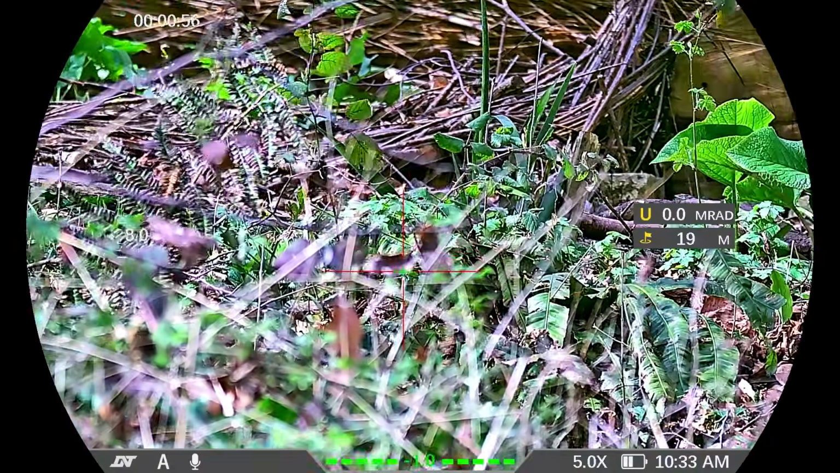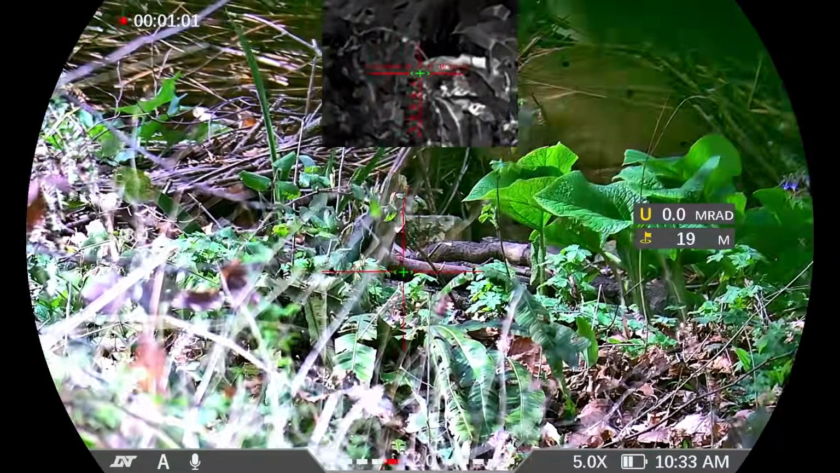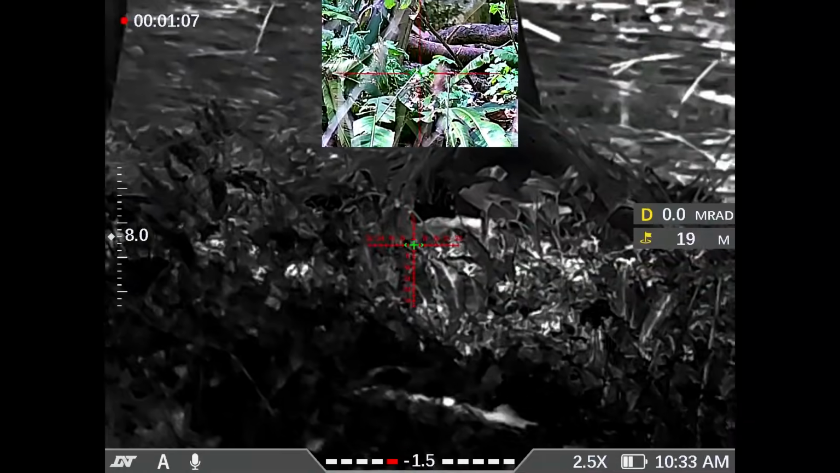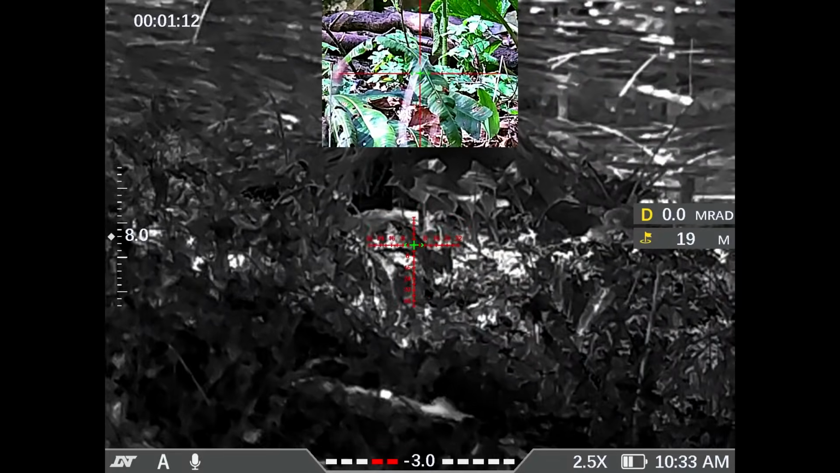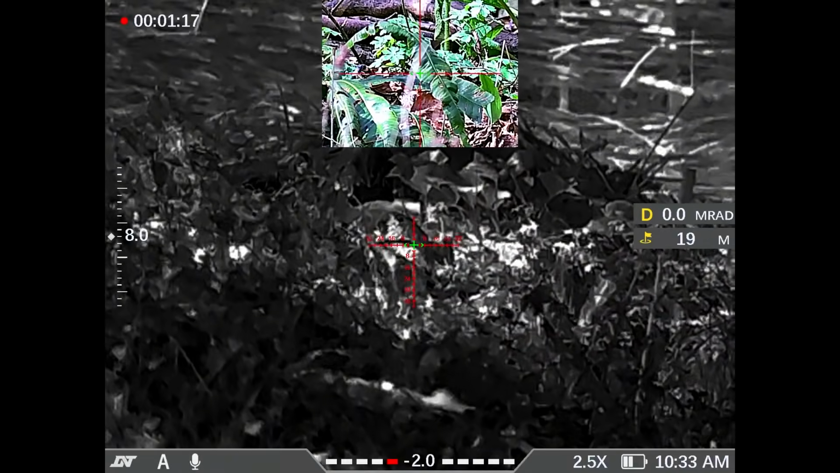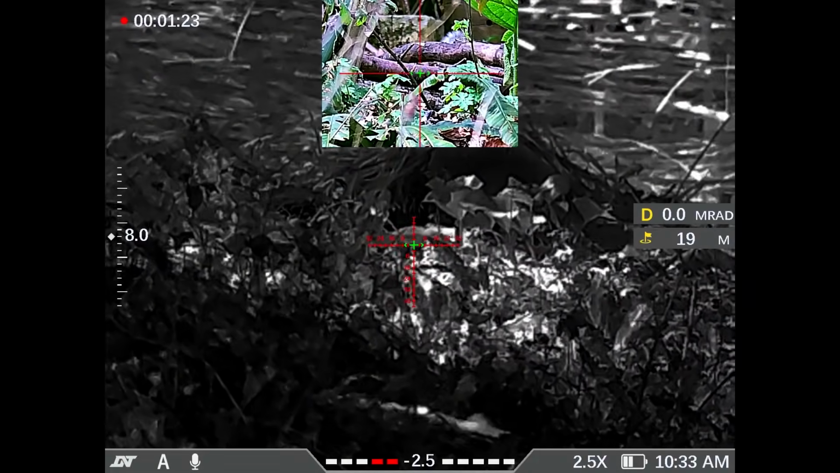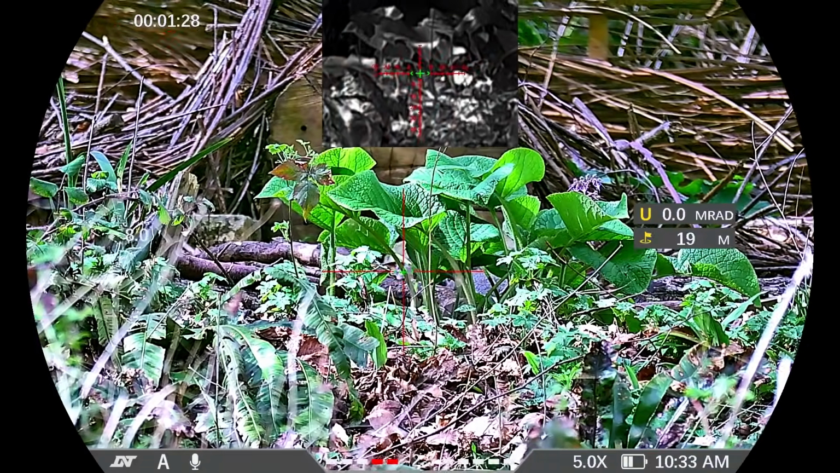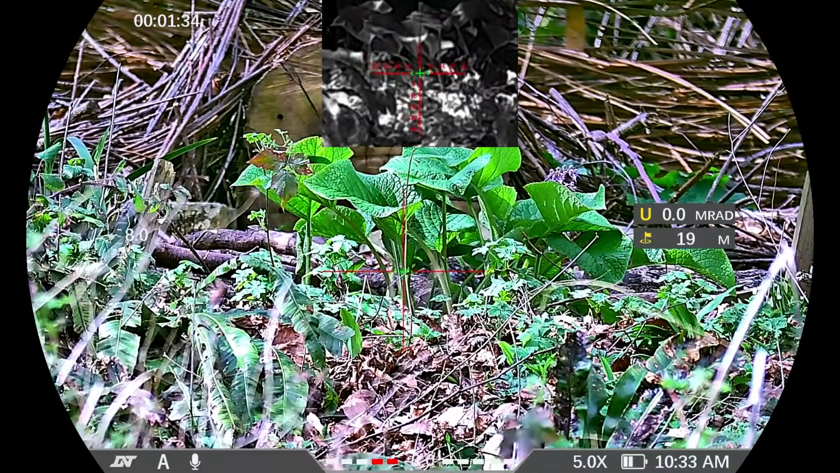Do you want to see the picture-in-picture view? There we go. Swap it over. Frickin' incredible bit of kit this. It's my first time with one of these with thermal and daytime, nighttime vision, and to be able to swap it over with a press of a button like that is absolutely incredible.